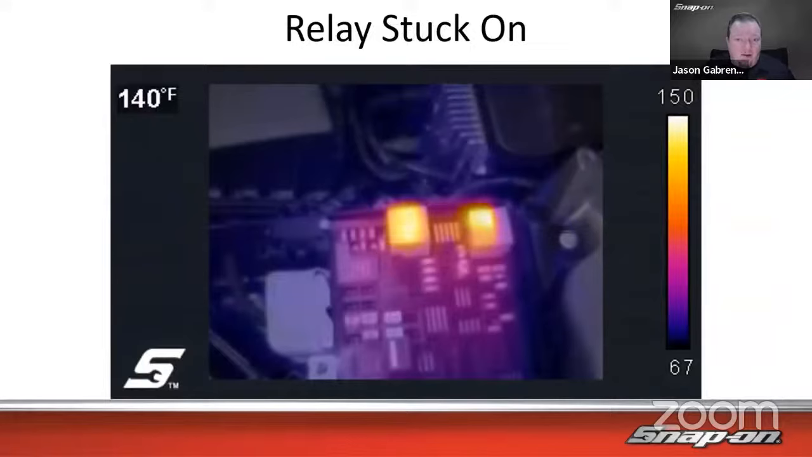Or, hey, where's my draw? Do I have a relay that's stuck on? Maybe internally the relay's damaged, something like that. So we can see, hey, that relay's warmer. That means that relay is working harder.